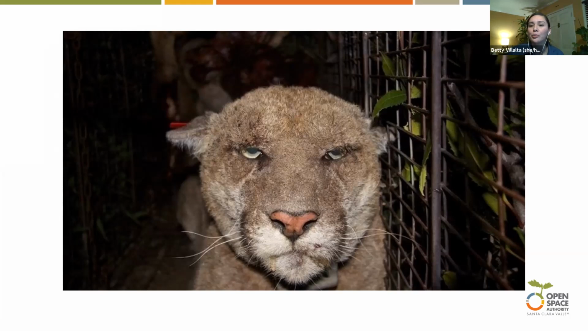And so the biologists were able to see that in one of the trail cameras, recapture him and treat him for mange. And then they injected him with vitamin K to counteract the effects of the rat poison. So he is now looking handsome as ever, like he is in that previous picture, and he is doing well.